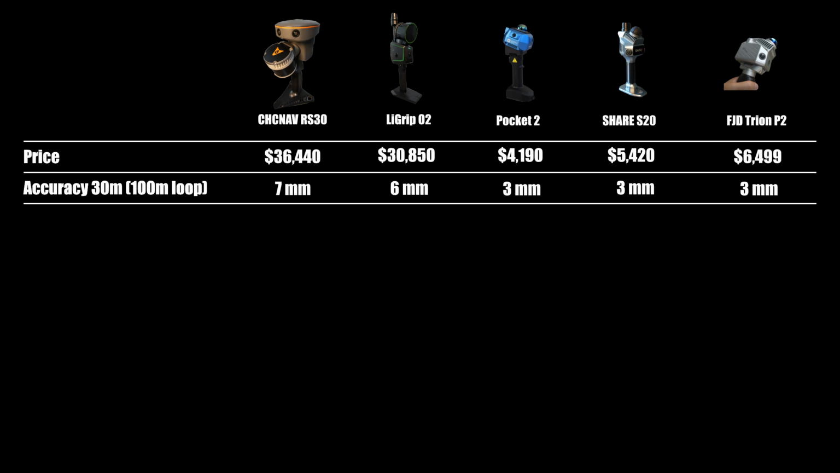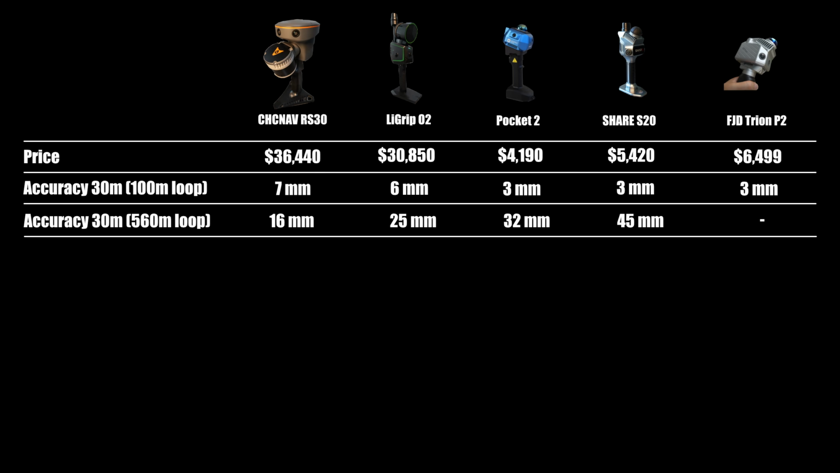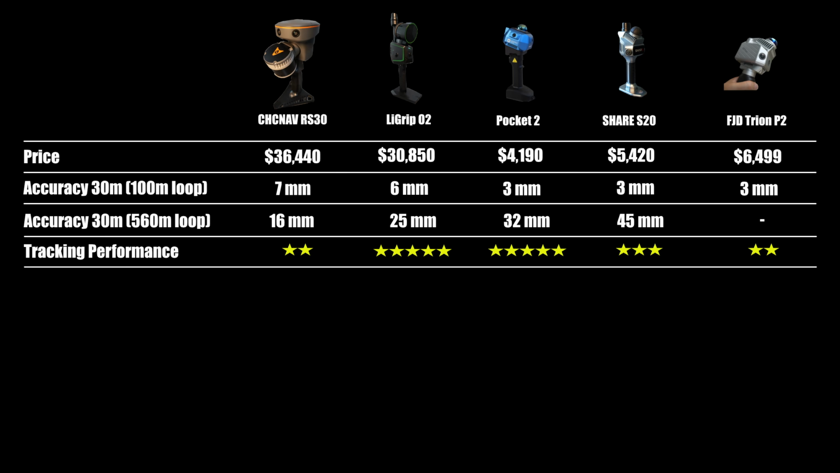On the 100-meter SLAM loop, the RS30 shows quite decent accuracy at a 30-meter distance, on par with the other scanners tested here. On the 560-meter SLAM loop, the RS30 delivers the most accurate results, followed closely by the LiGrip O2. The indoor tracking performance of the RS30 is quite disappointing.